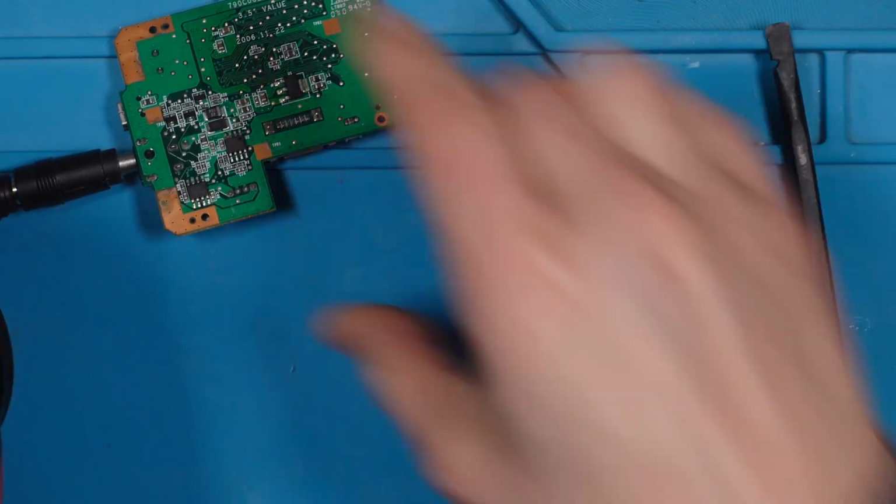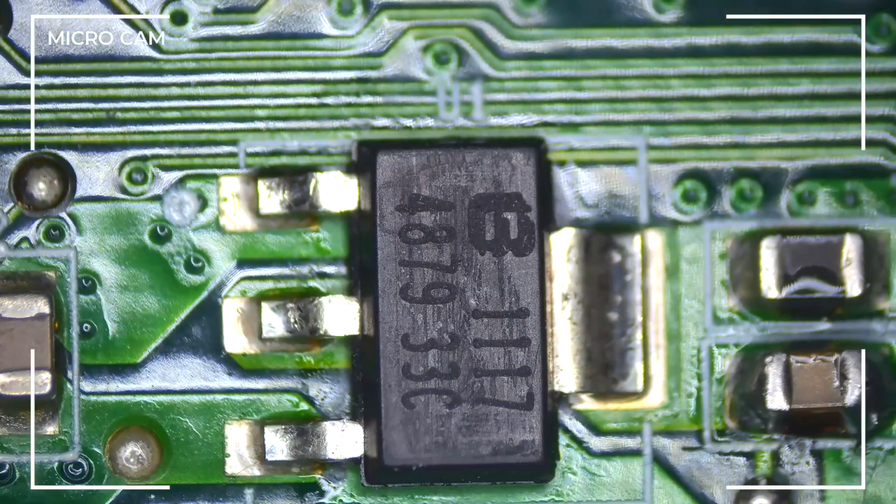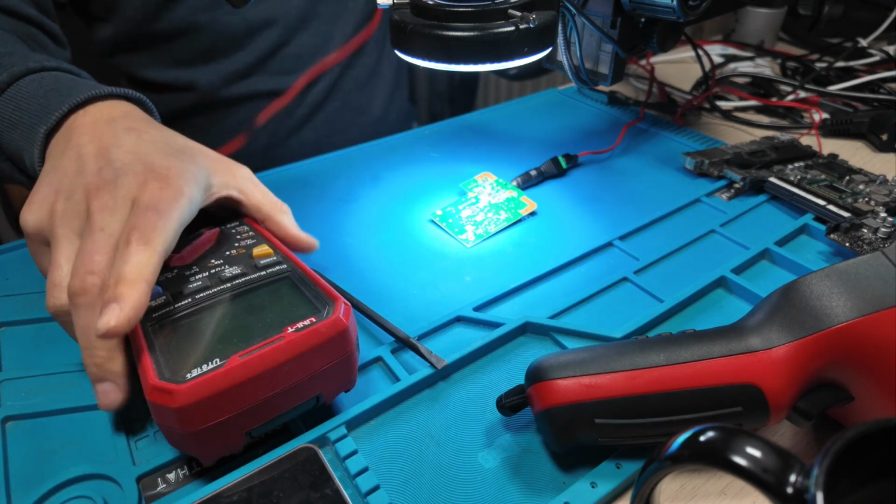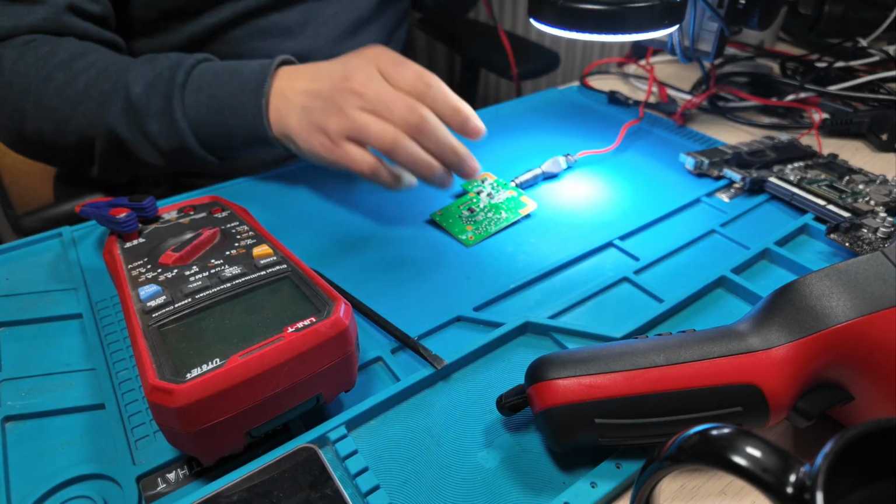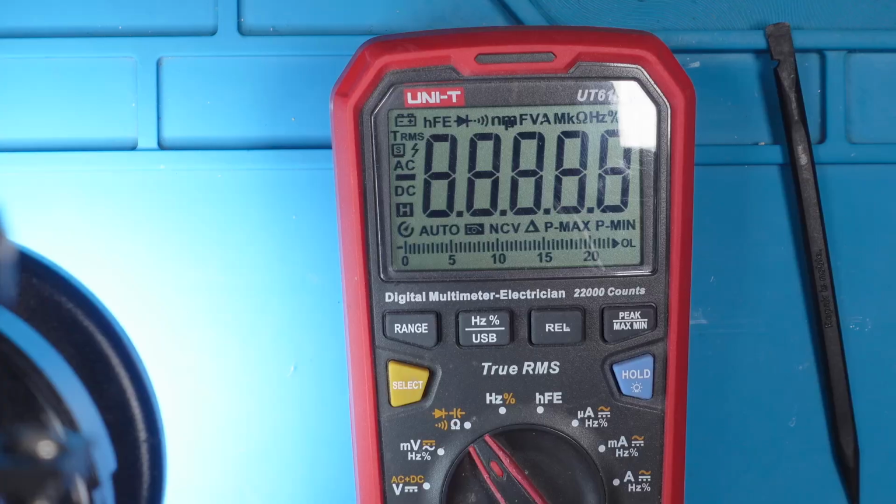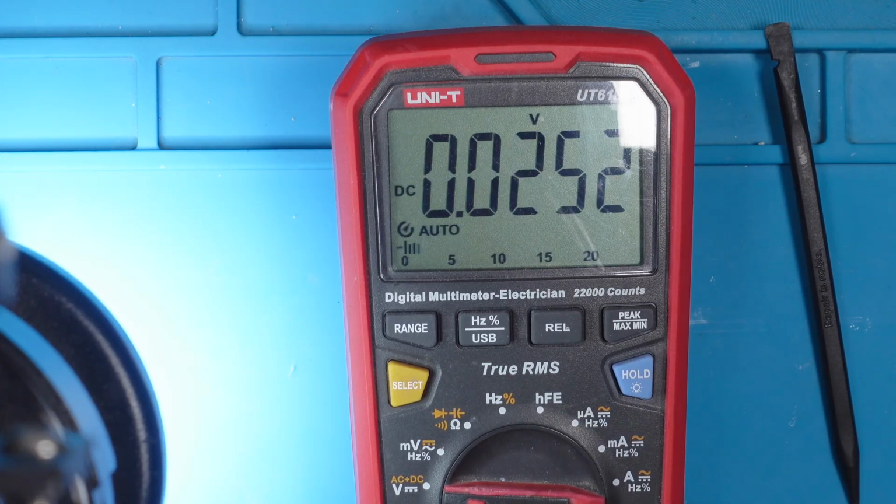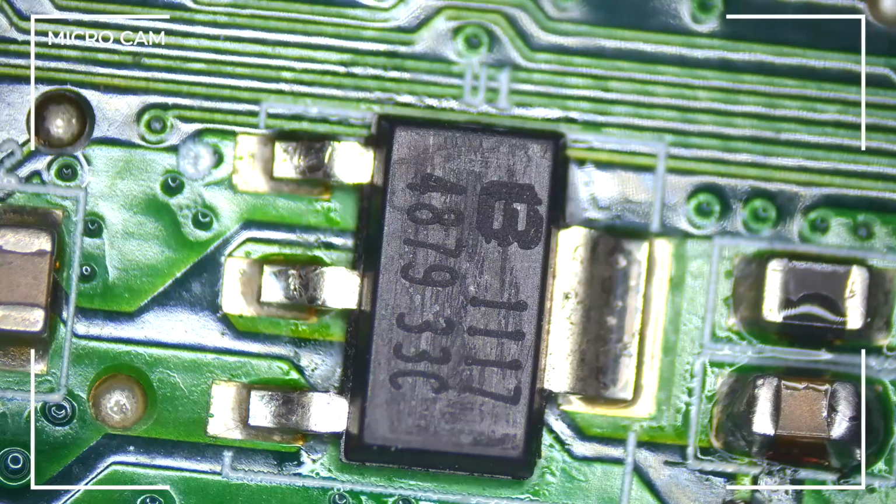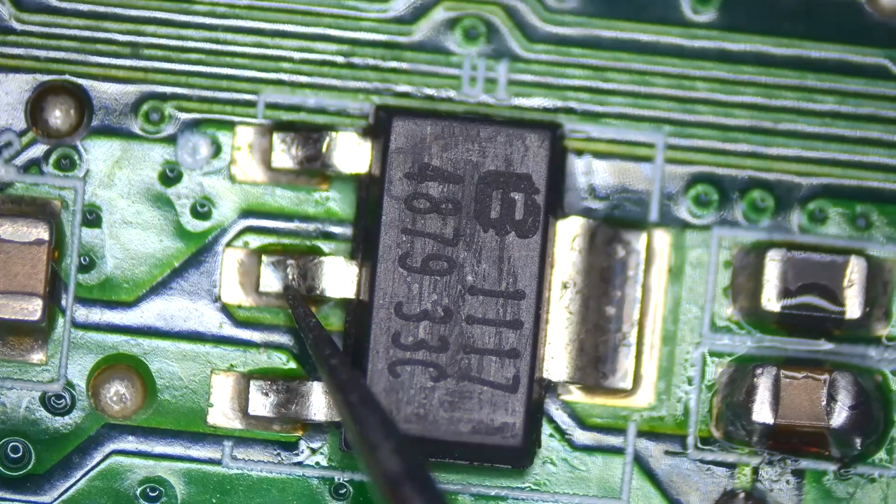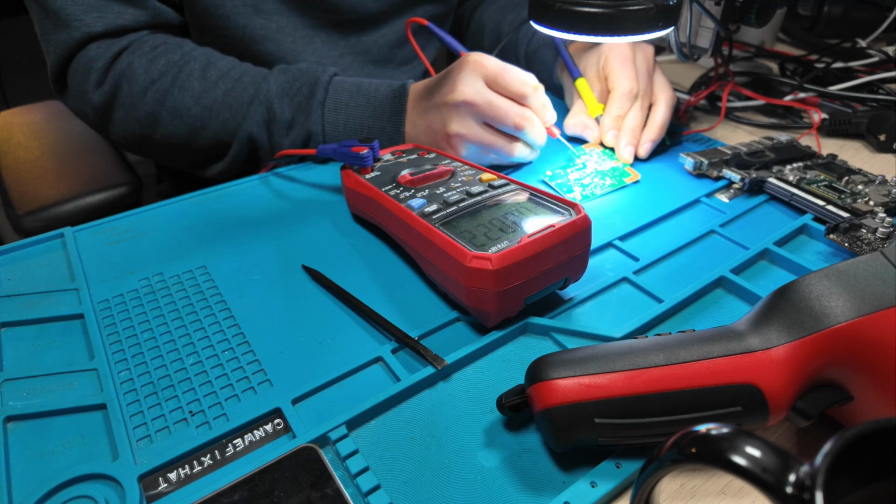So this area, let's have a closer look. So there it is. So let's measure. Maybe I can put it more to the side that we can see the multimeter. Yeah, that's better. Okay. Let's measure voltage. One lead to ground, and let's see what we have here. The bottom side, 1 volt. Nothing. Nothing. So that's not right.